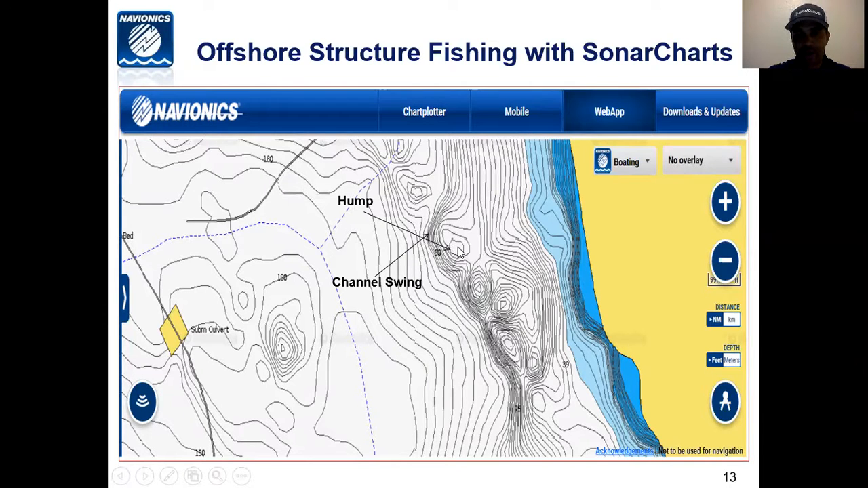In this case, everybody was throwing at the hump because it was marked. Those fish went to the first break, which would be the channel swing, which provided them an opportunity to go up shallow to the hump, but also have access to deep water.